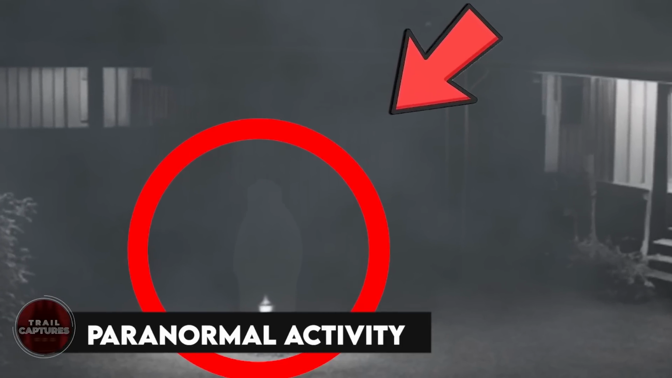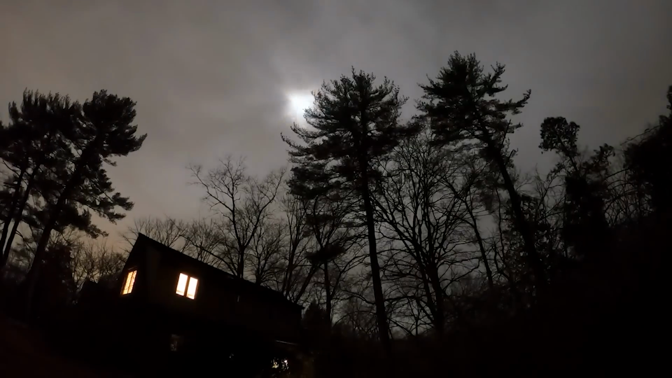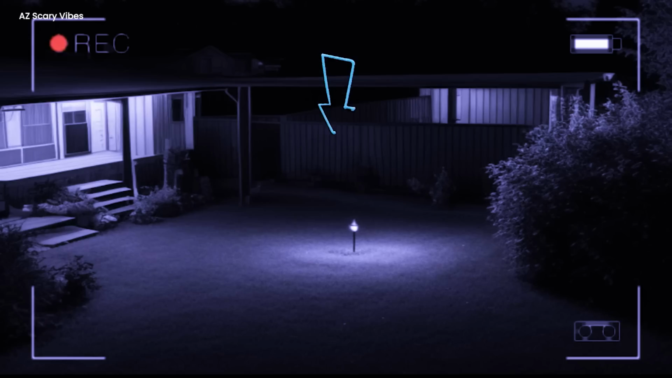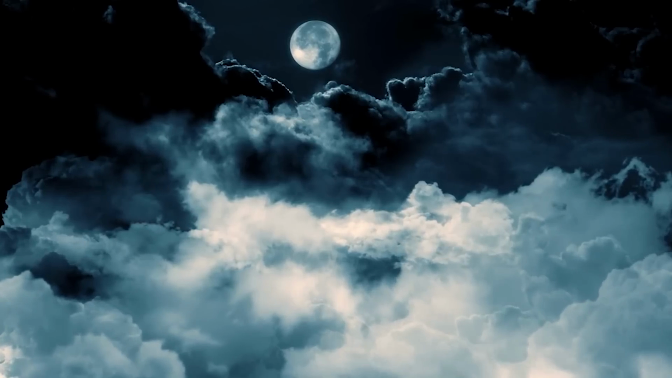Paranormal activity. One cold night, the backyard camera caught something weird. A fuzzy white thing popped up suddenly. It danced around like a ghost in an old cartoon, twirling and swirling in the moonlit yard. Nobody could figure out what it was. Was it a curious cloud out for a night stroll? Or maybe a playful snowflake fooling with the camera?